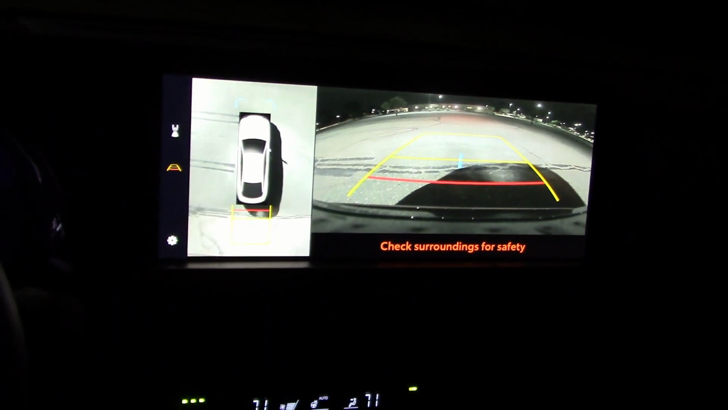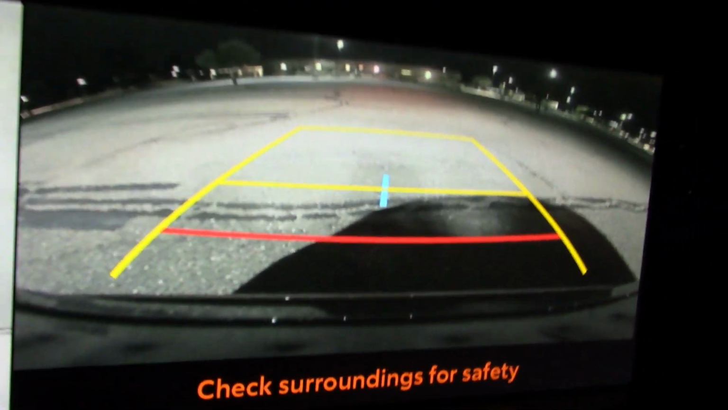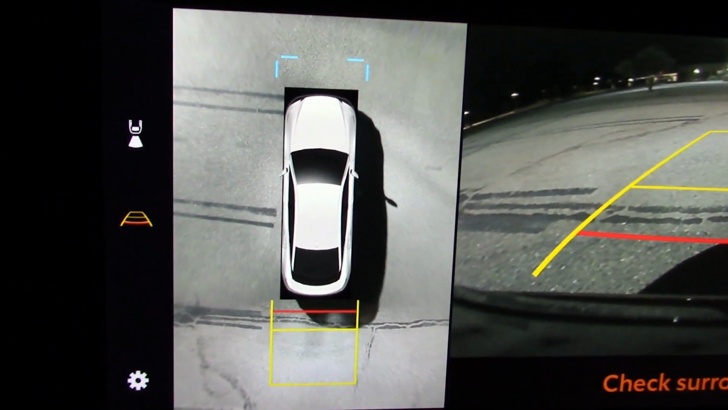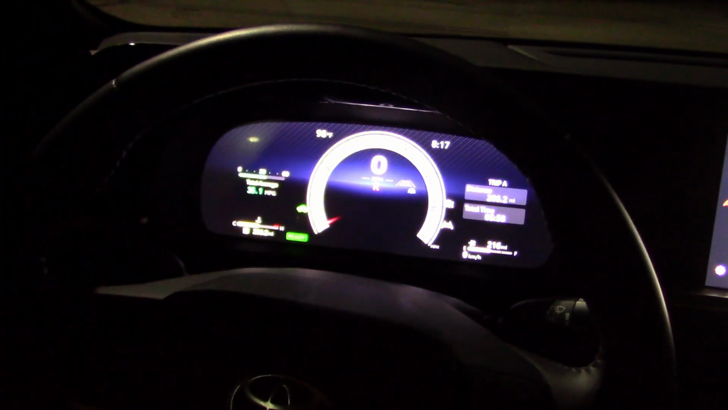And here's what the camera system looks like when you put the transmission in reverse. Modern gauge cluster.